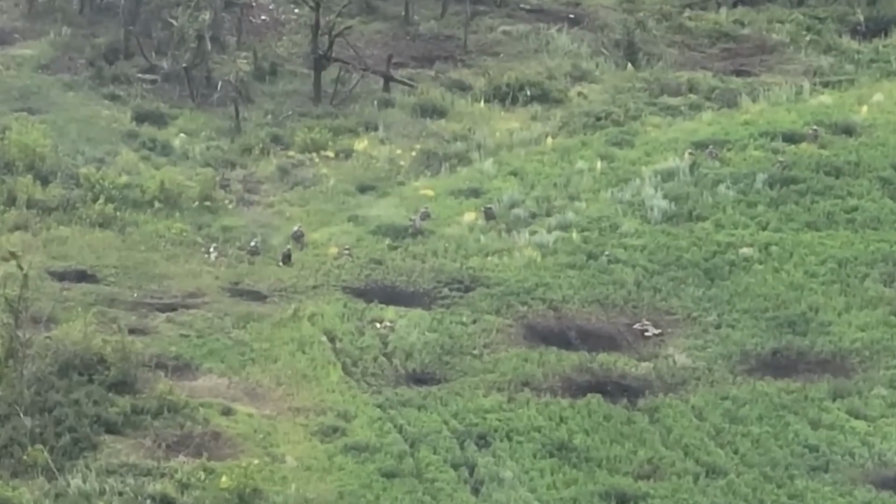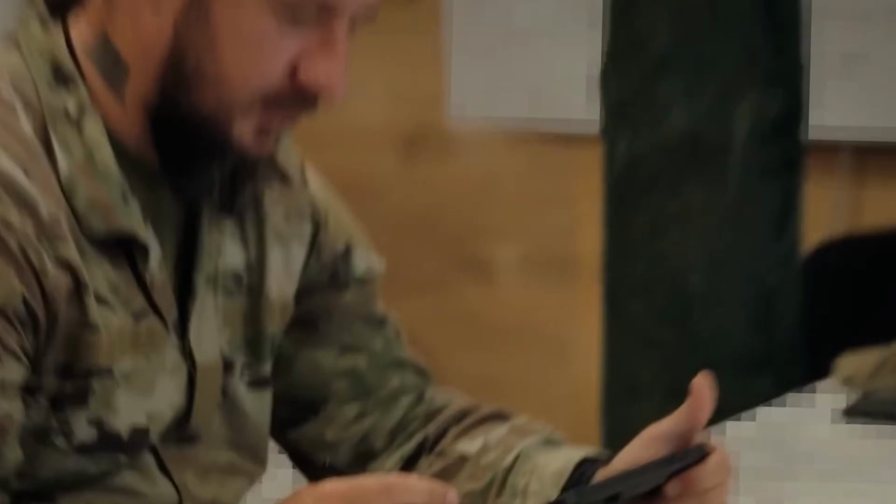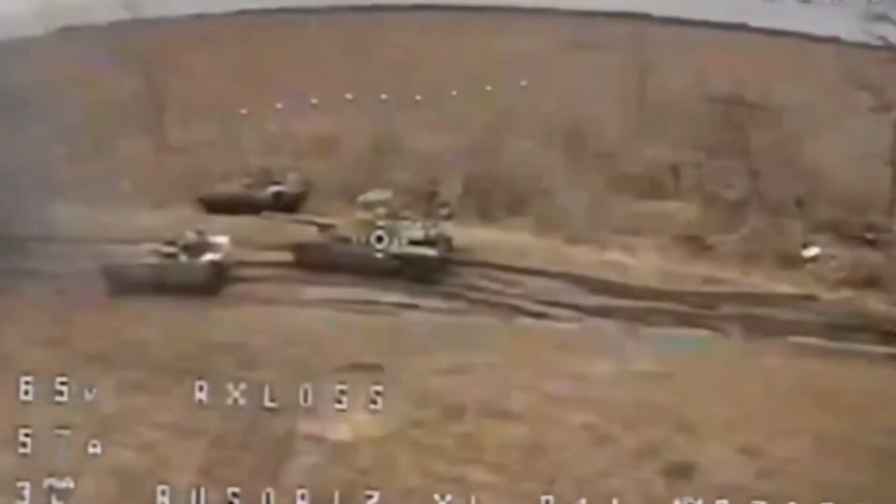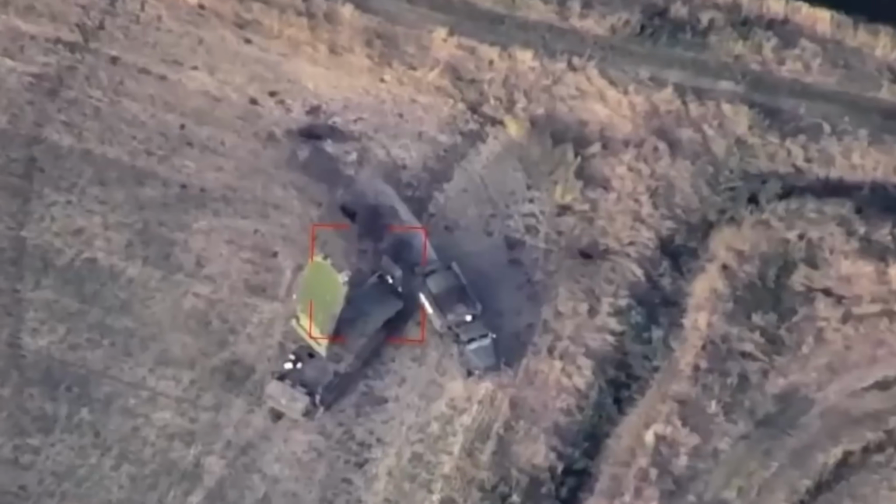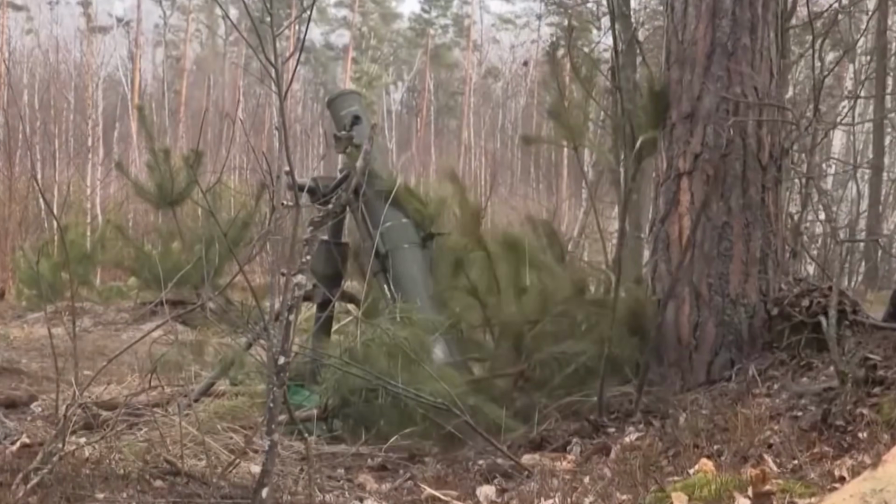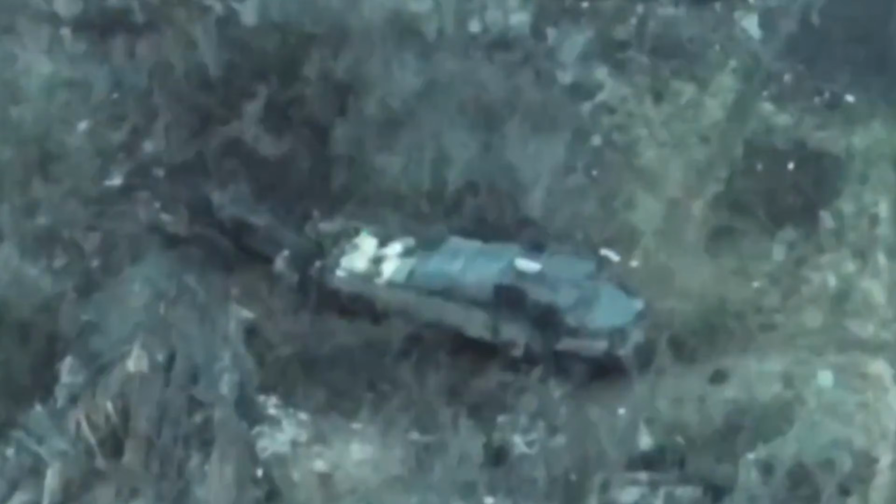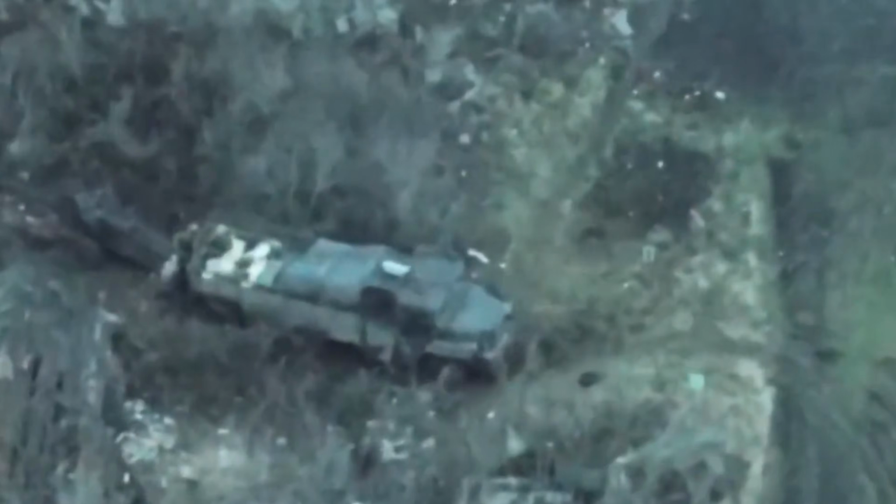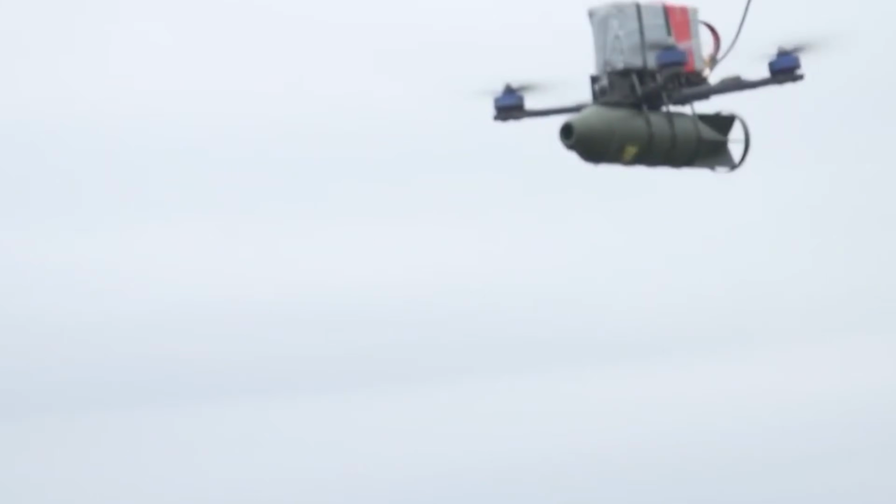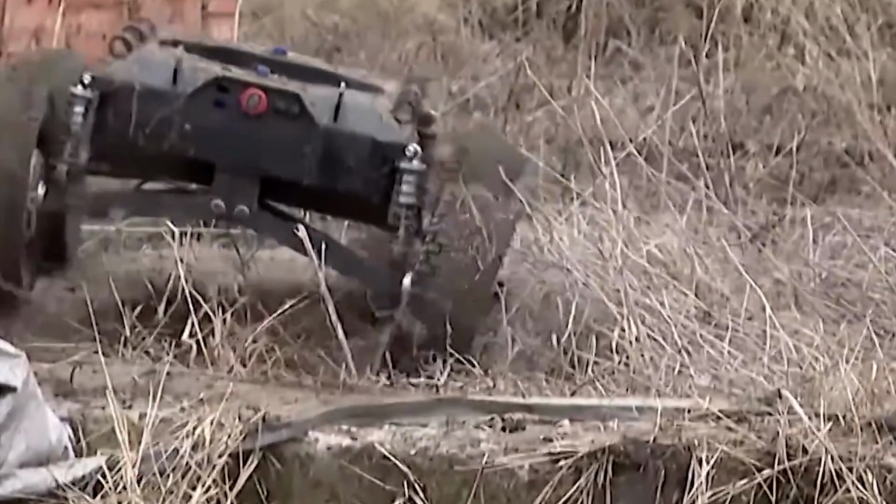Another layer made the situation more difficult. Some FPV drones were no longer used only as flying strike tools. They could be placed near supply paths, shelter entrances, or narrow road sections, then left waiting until movement appeared. This turned a silent roadside into a possible ambush point. There was no long approach, no clear warning, and very little time to react.